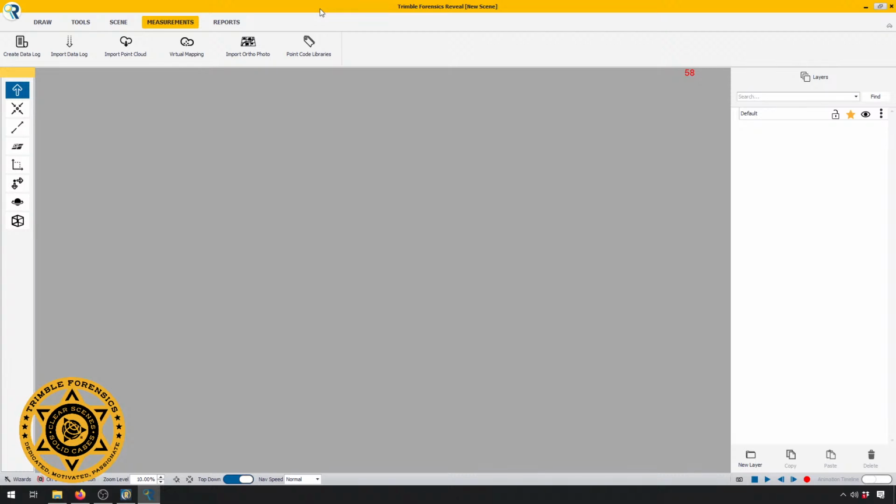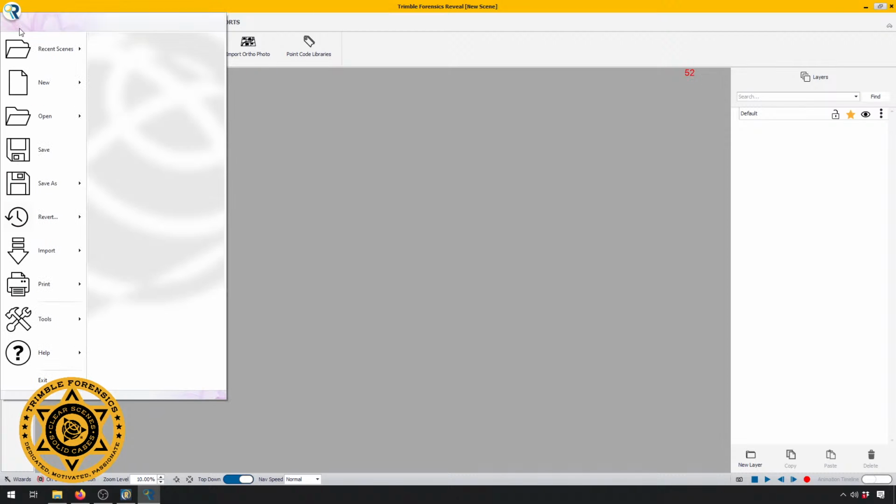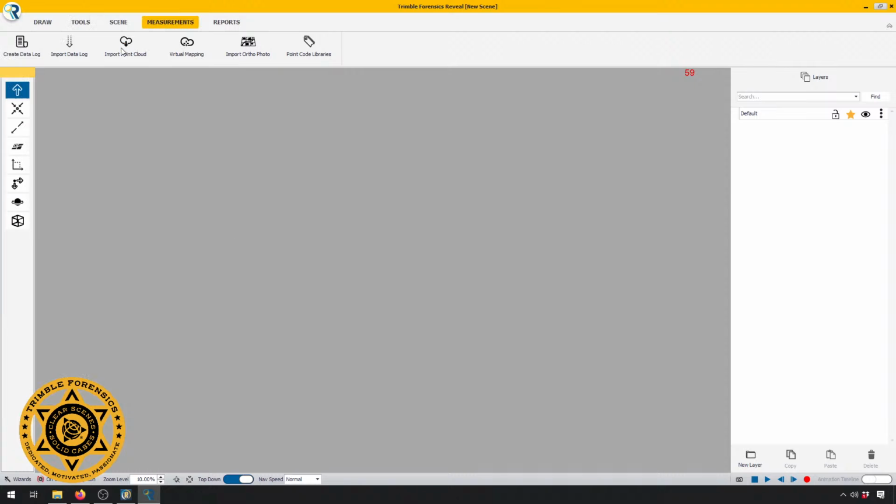This software, is it Trimble? Yep, this is Trimble Forensics Reveal, and this is a Trimble software. Do you have any examples you can show me with that R4, how you took a picture? Data collection? Yeah. So I think there are some pictures attached of the body to some of the R4 data. Let me get that back open here.